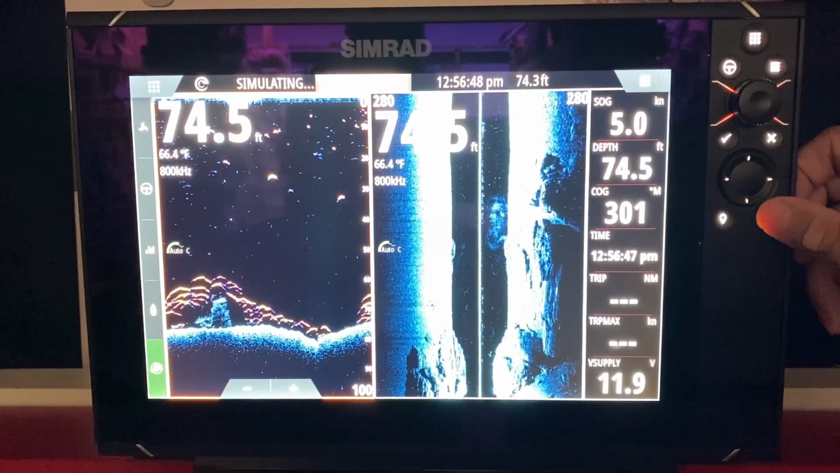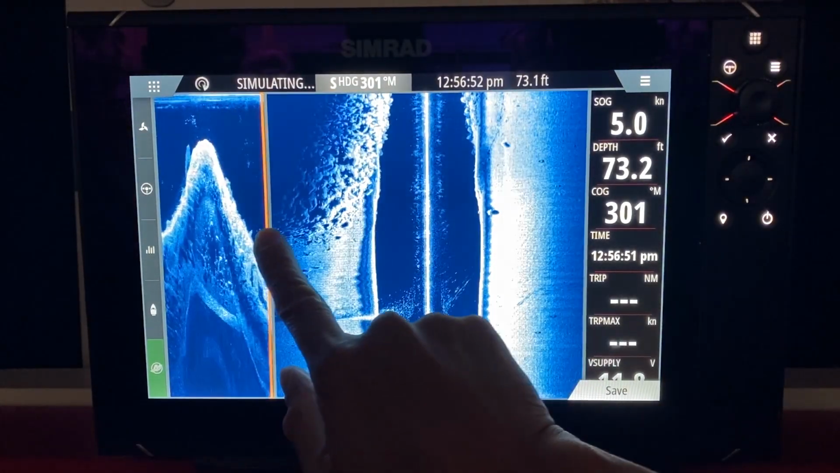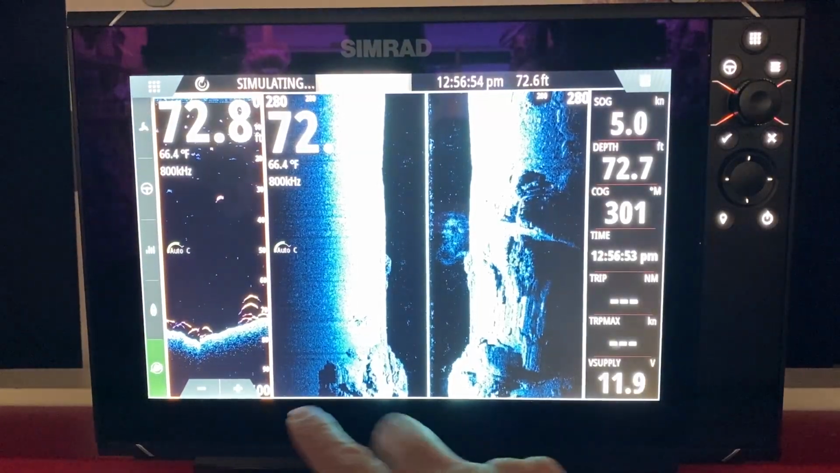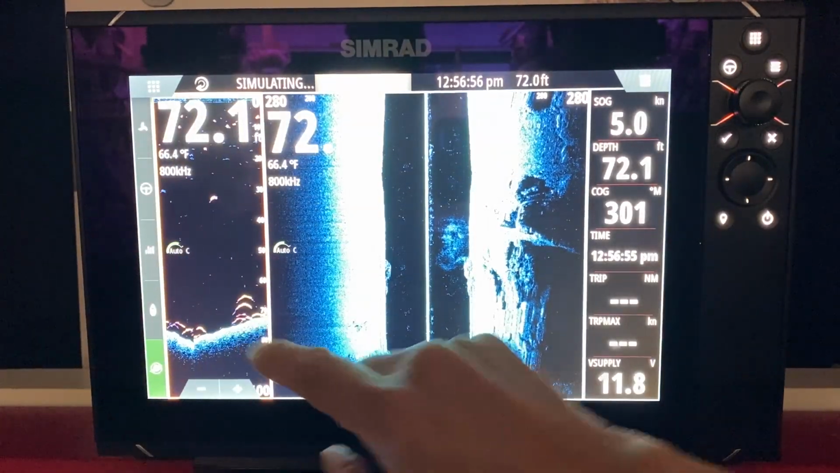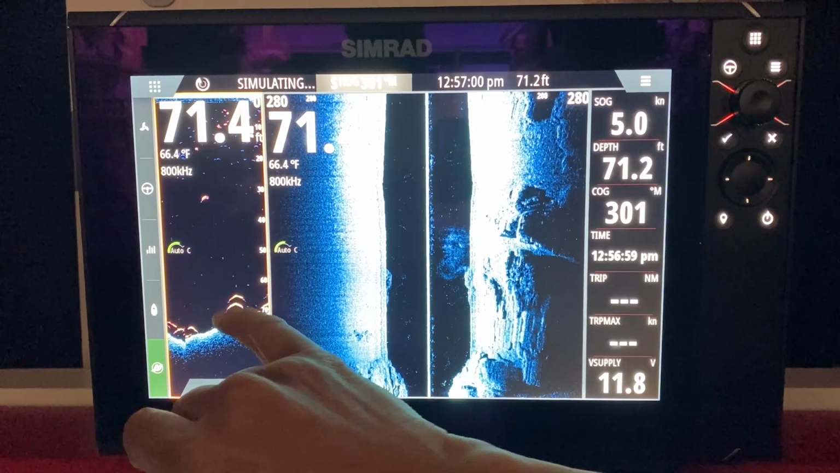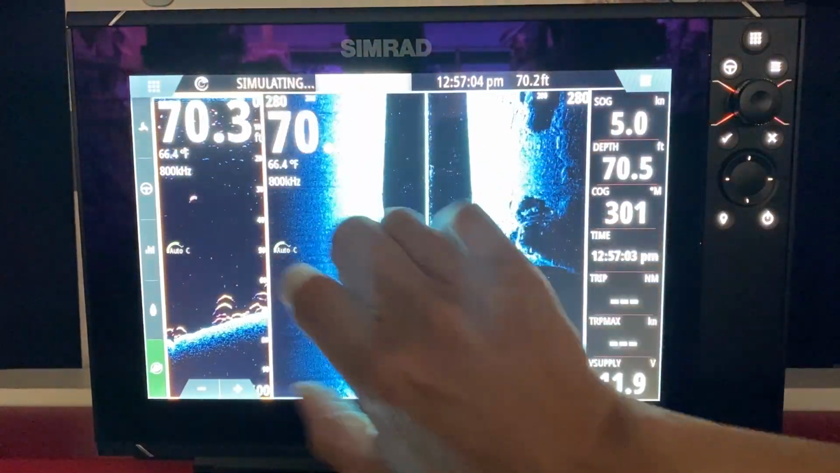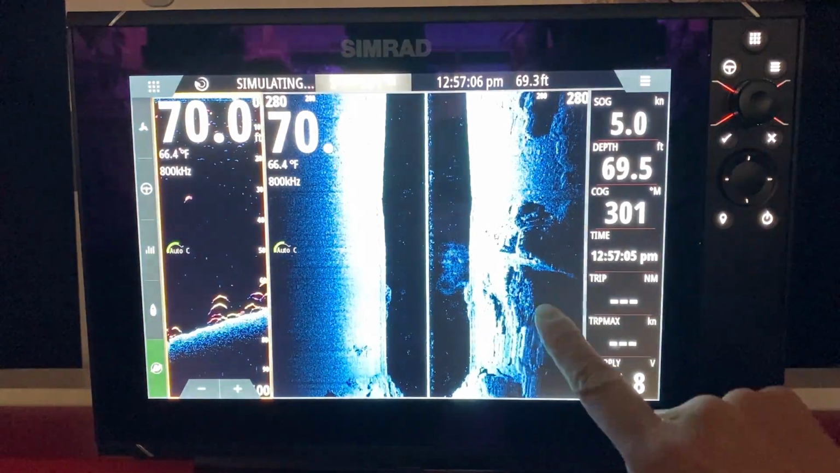I hit the power button. I hit the split. I move it over. I save it. This system here is called Fish Reveal, which in real time will show you each fish on this gap here. This gap is the down scan portion of the side scan portion. Over here,